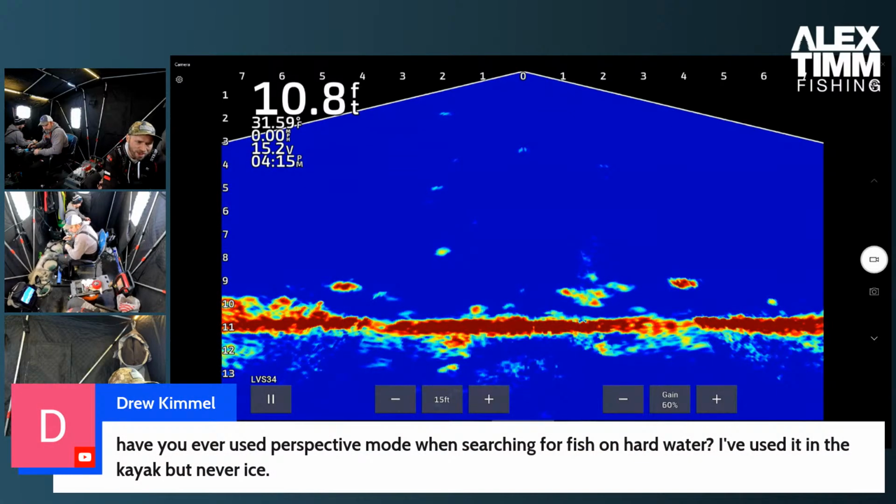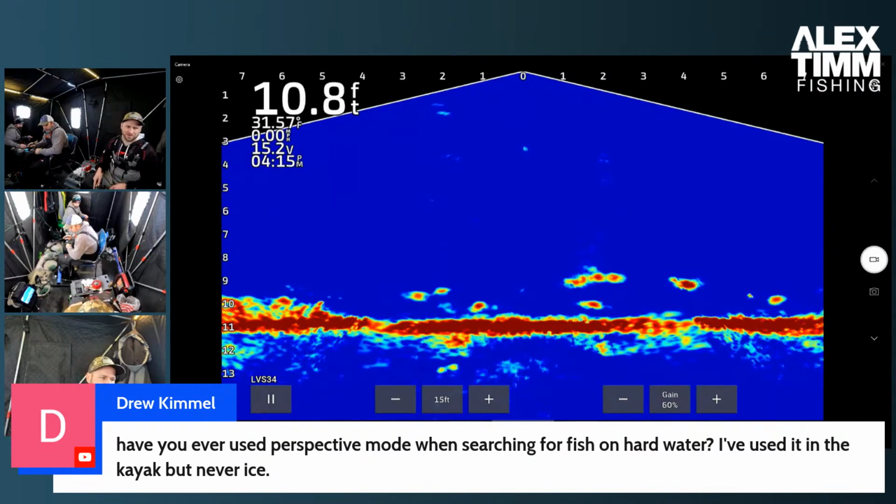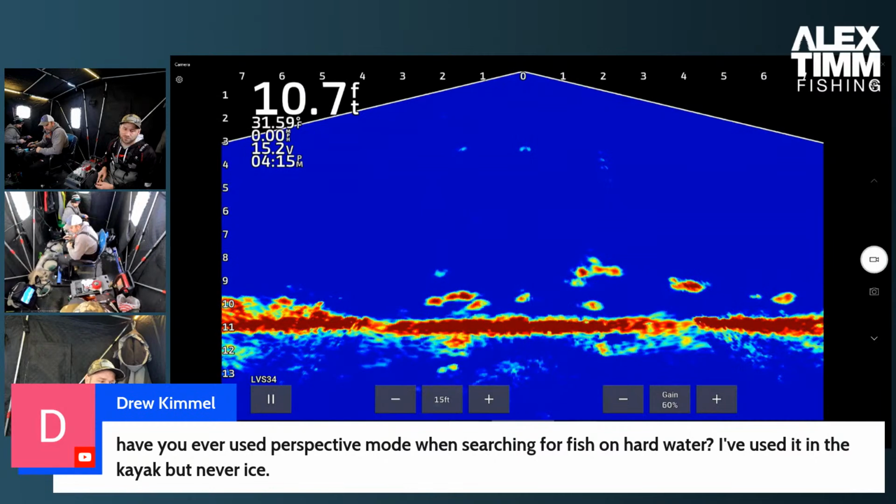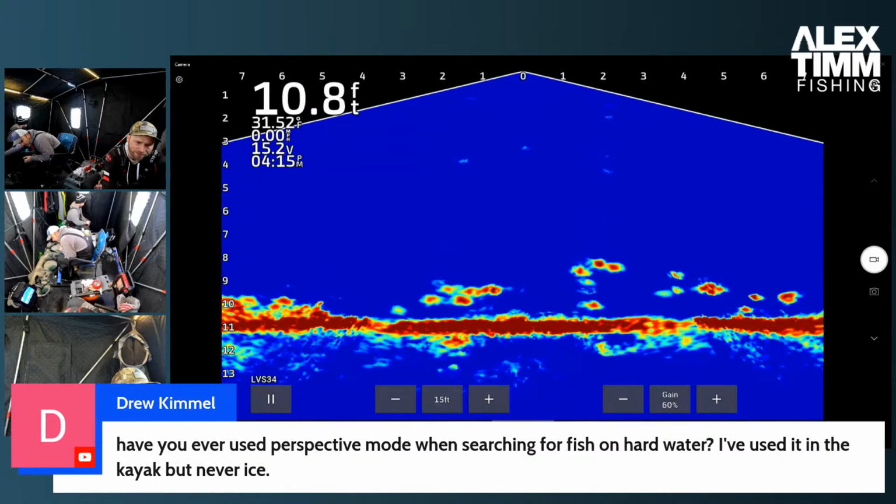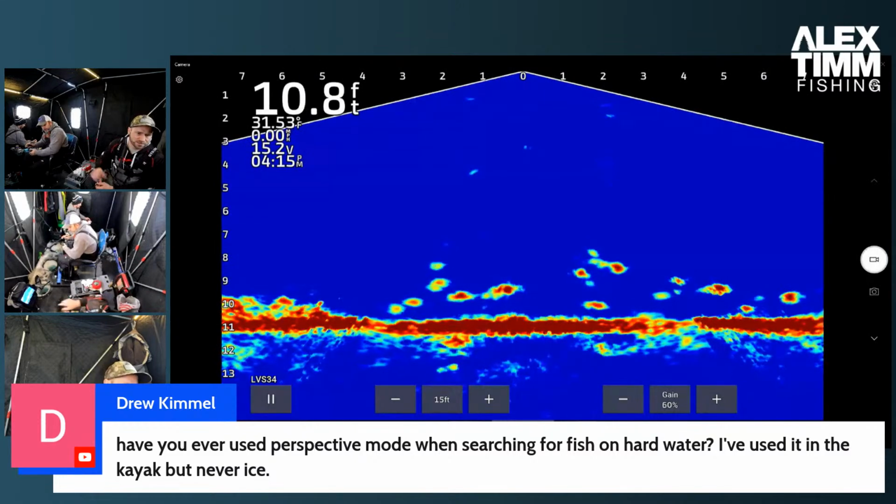Drew says, have you ever used perspective mode when searching for fish on hard water? I have not. I've played around with it, but I've never really found it to be super effective. Usually with searching, I use forward mode. That seems to be the best way to do it on hard water, at least in what I've found. You've used it in the kayak, but never the ice. Yeah, I've used it in the kayak as well, but not on ice.